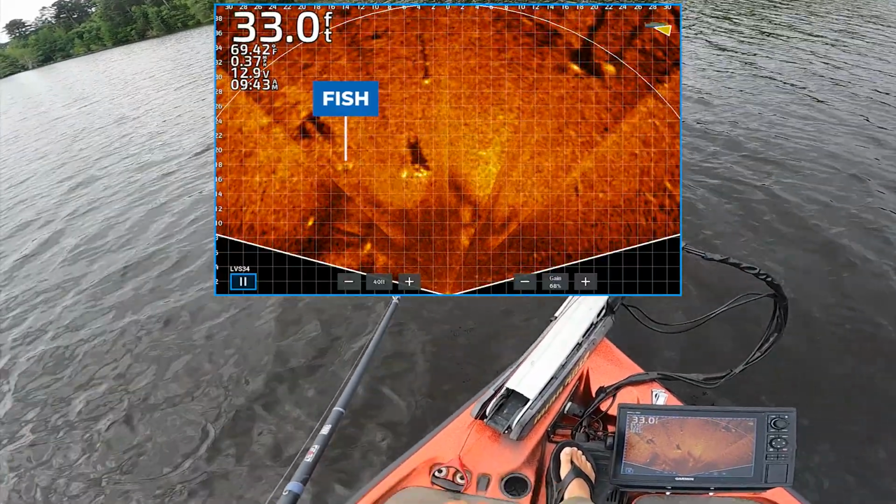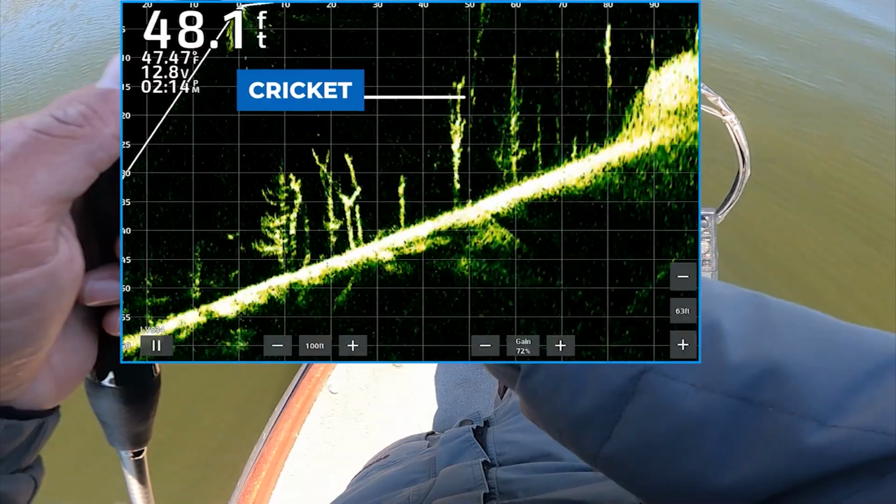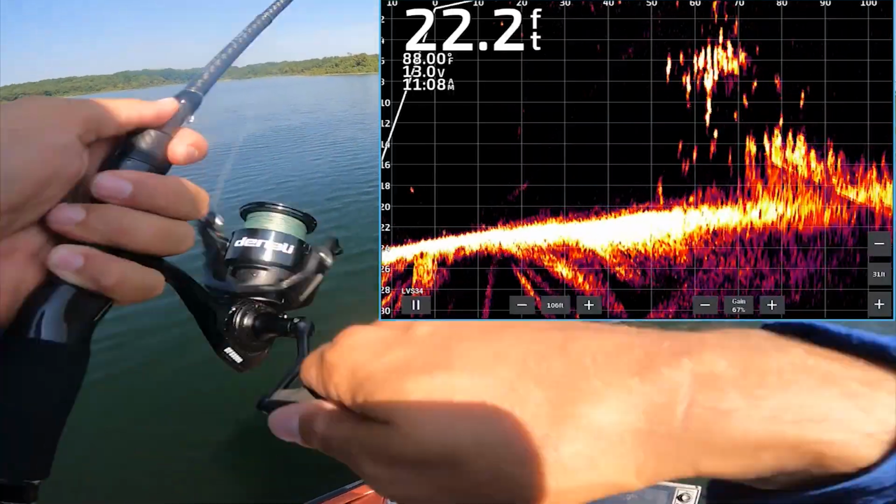What mode to use and why with your forward-facing sonar. We're about to get into the whens, the whys, the whats, and then my personal opinion on what mode you need to get better at. And that depends where you live in the country. It depends on your lakes, guys.